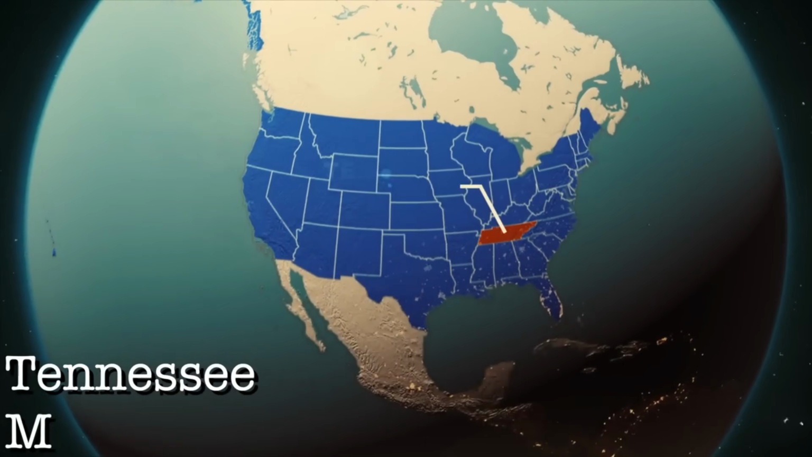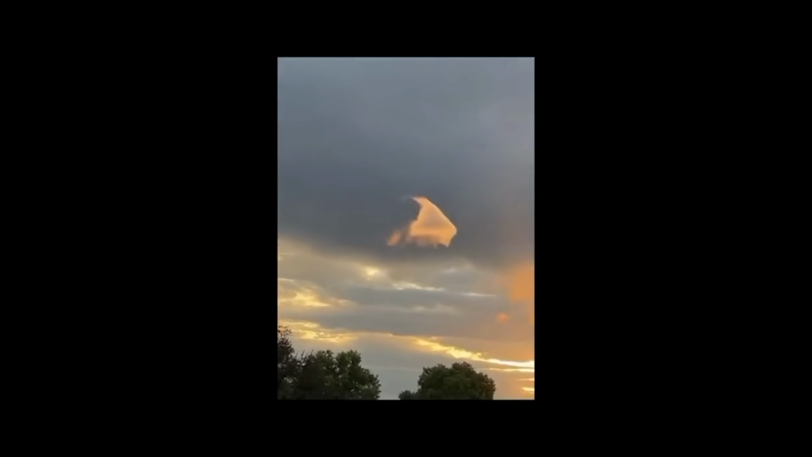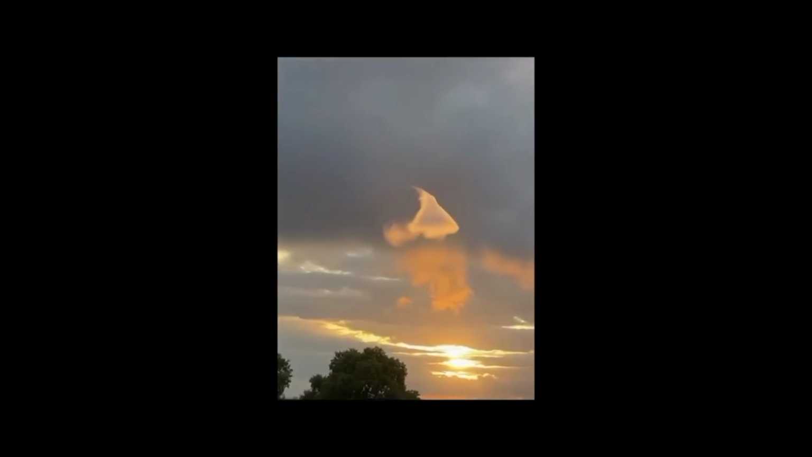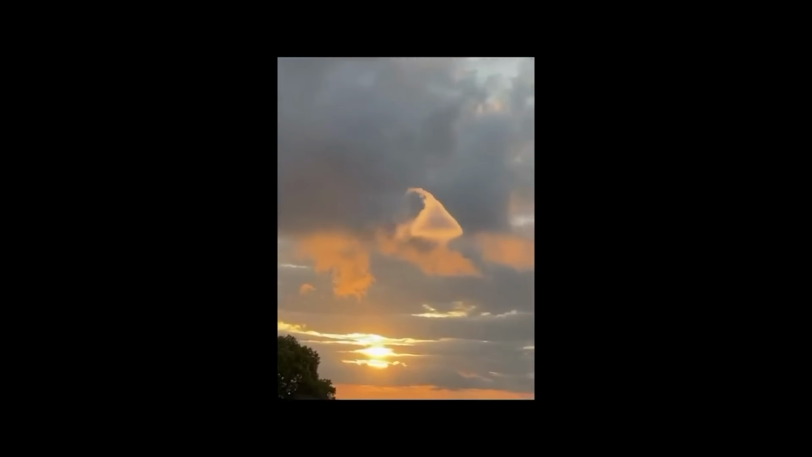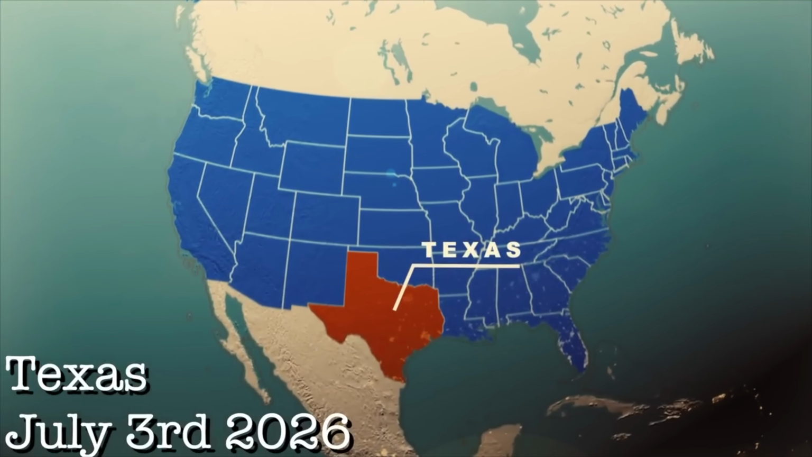There's also this clip I'm a bit iffy on from Tennessee, May 1st, 2026. Witnesses saw this strange cloud formation and started recording, and the cloud allegedly started moving. Stranger still is a baffling sighting from McKinney, Texas, July 3rd, 2026, where witnesses saw this in the sky, and you can see that they're actually recording through their window.